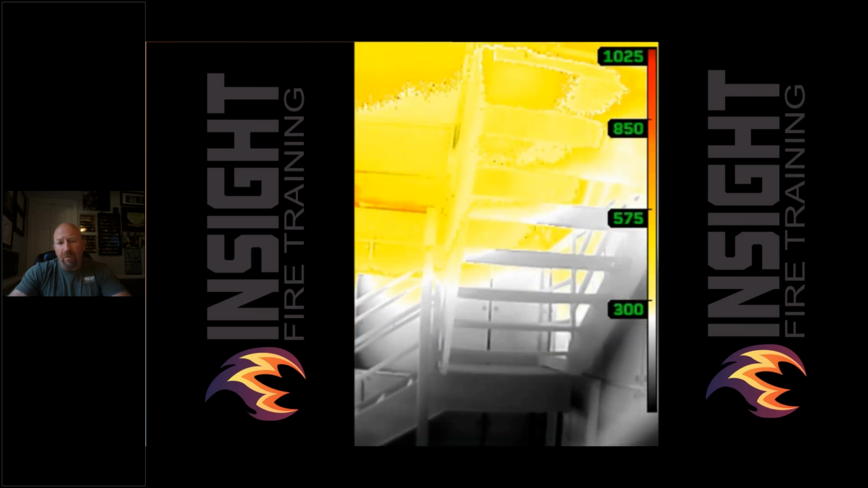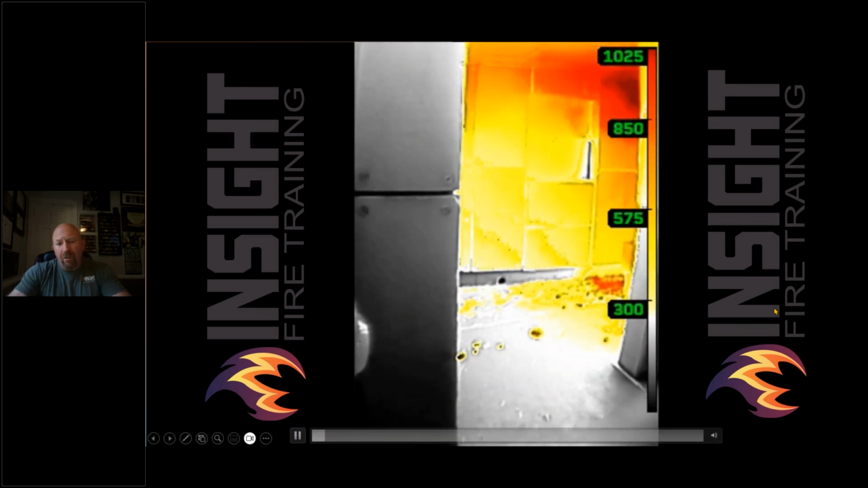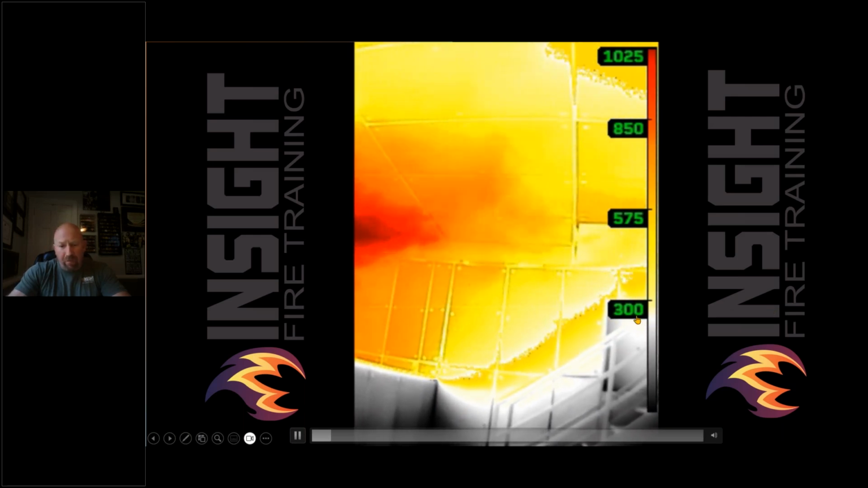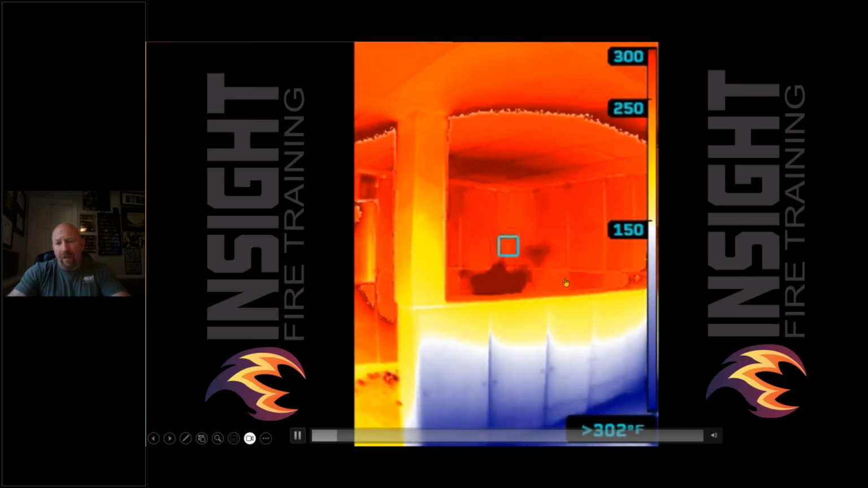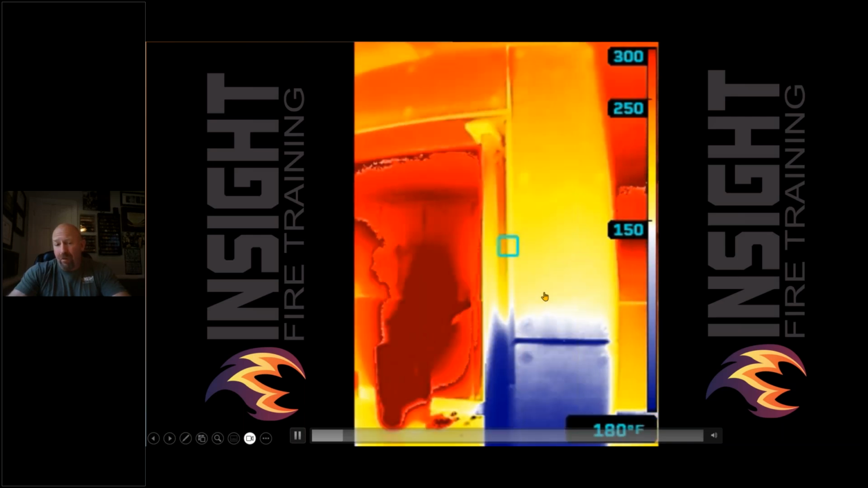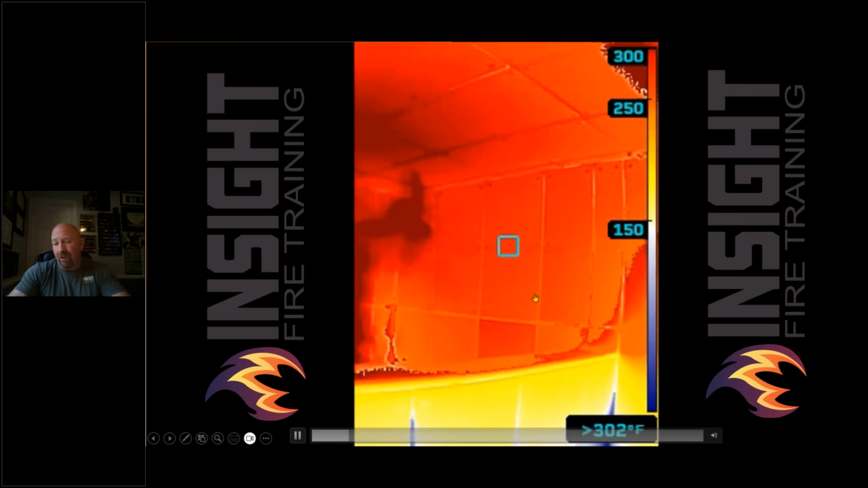You can see the heat moving upstairs. You can see your TI basic color palette. You're able to see the floor and the fire simultaneously thanks to mixed gain mode, which Seek offers. And you can see through the colorization. And in the survey mode, it highlights colors earlier at 150 degrees. This is obviously too hot for survey mode. It also shows you next door that room wasn't showing any color earlier, and now it is.